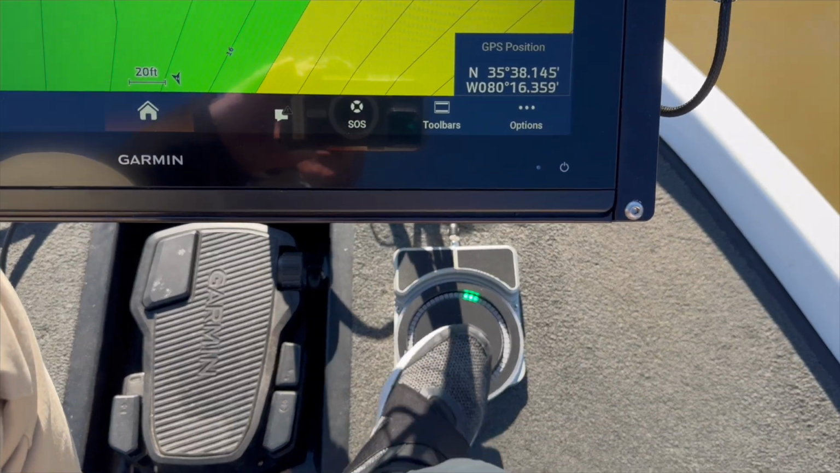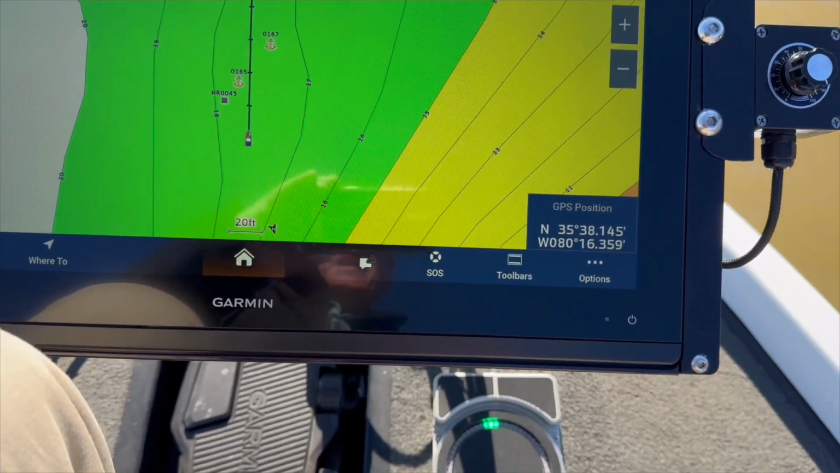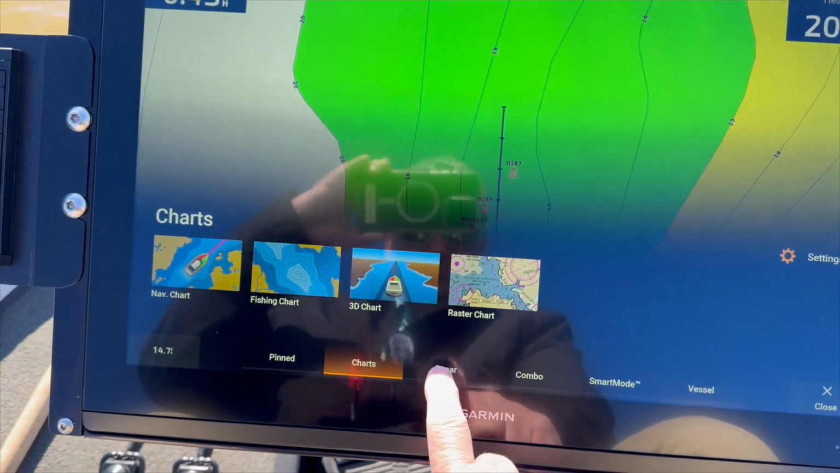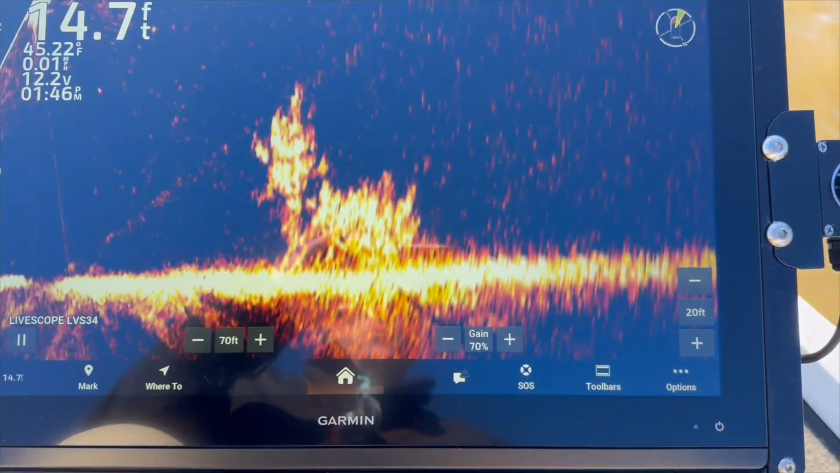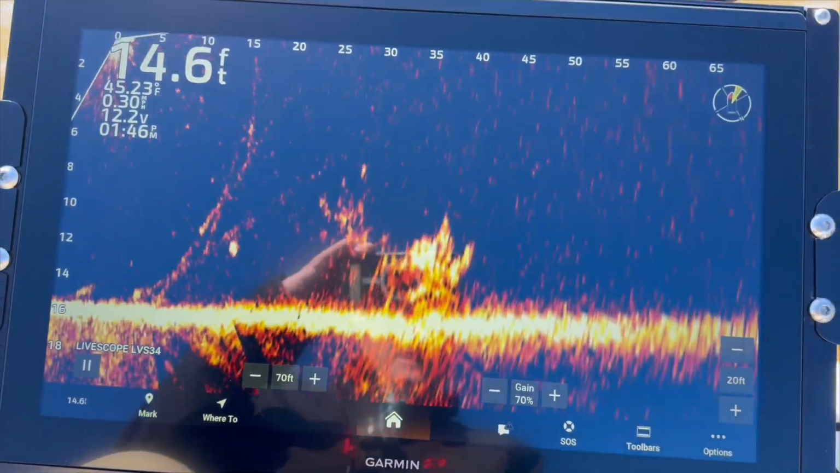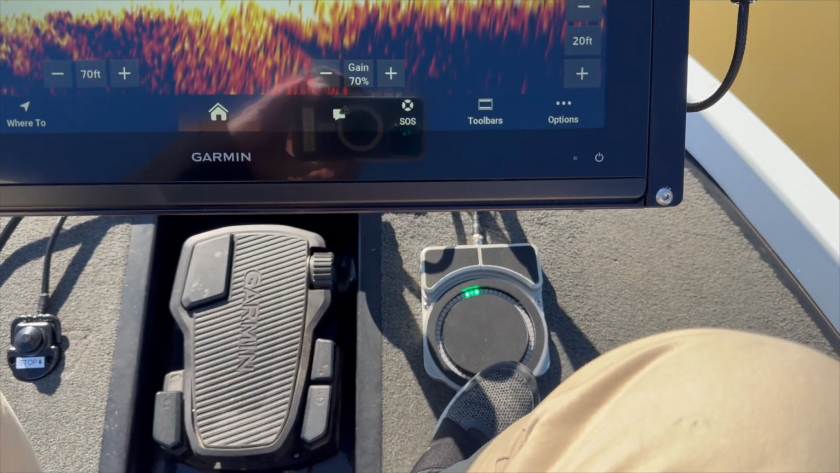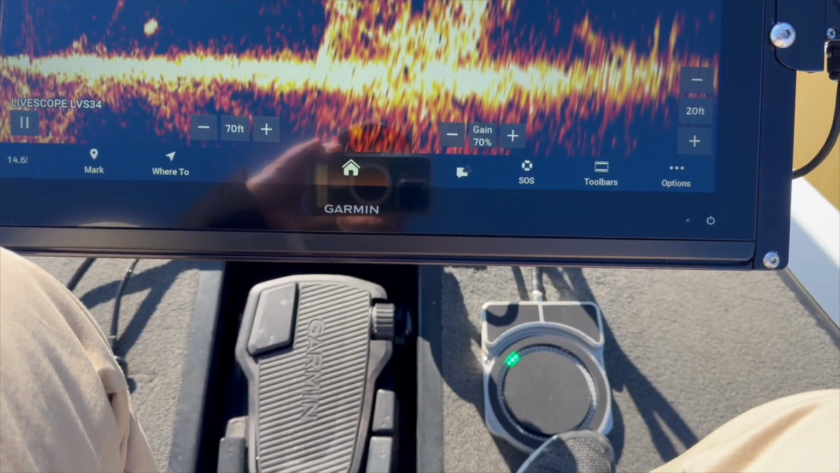We're in manual mode, 3 green LEDs. We've got the trolling motor in spot lock. I'm going to go ahead and get our big screen. I want to get it into live scope. So we'll go ahead and select our LES 34. And right there's a brush pile. So in order to set a waypoint on a piece of structure, we're going to dial it in with our RS1. We're going to, in manual mode, dial it in. All right, right there's that brush pile.